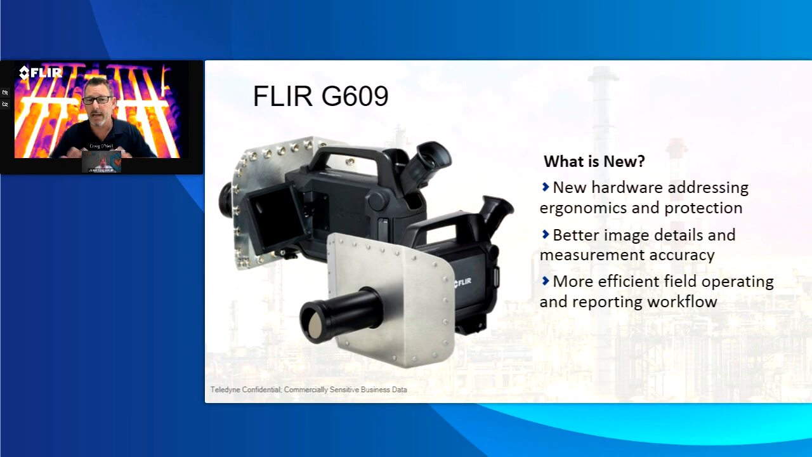With the 609 camera, reality is we visited a lot of users in the various markets that we use this, and a lot of them said, don't change the ergonomics, right? Don't change the hardware too much. We like the way this works. Make it better, make it easier. And we did a little bit of ergonomics with the way that the lens extender works, and we'll talk a little bit about that.